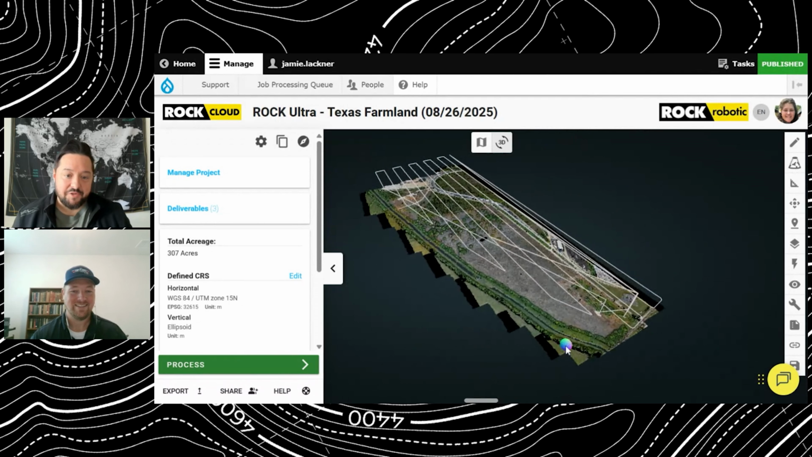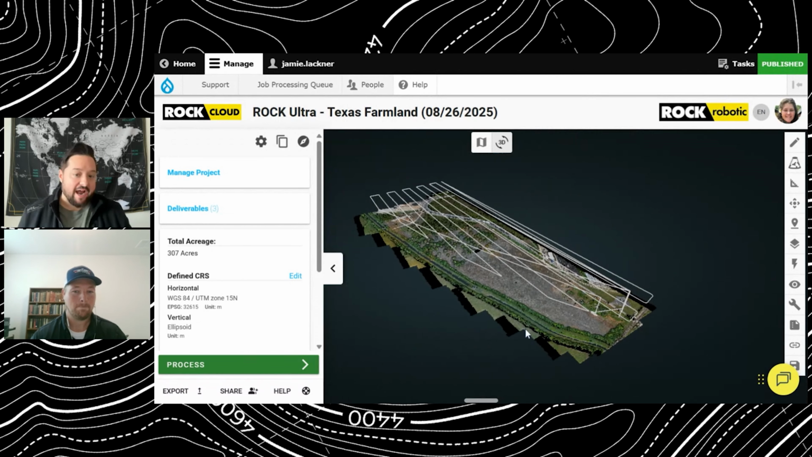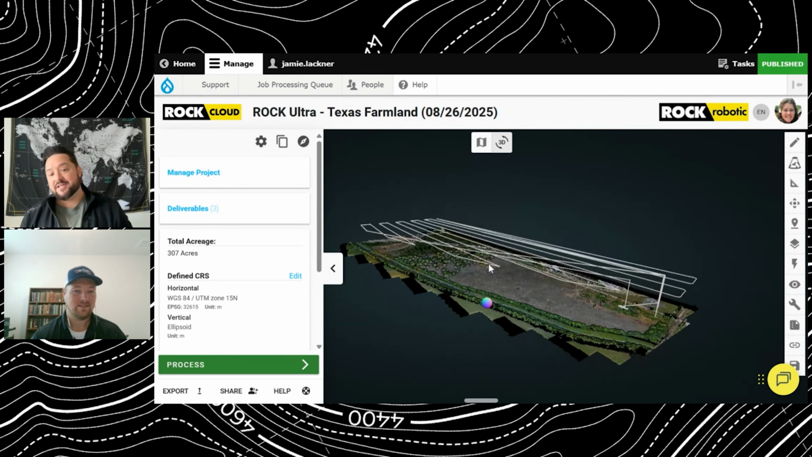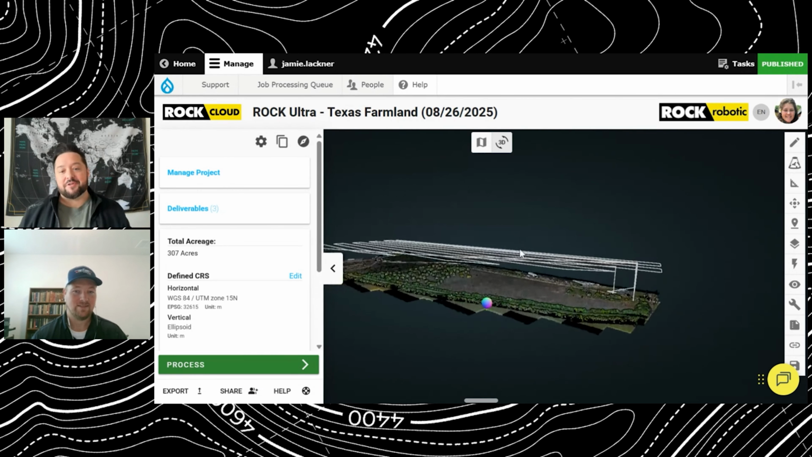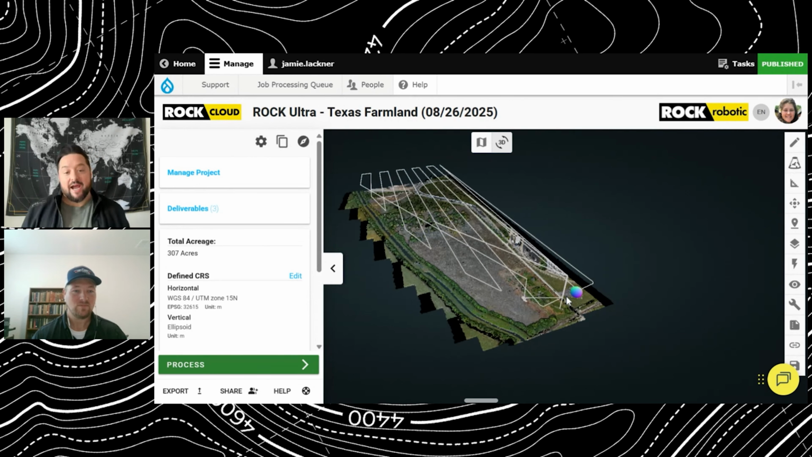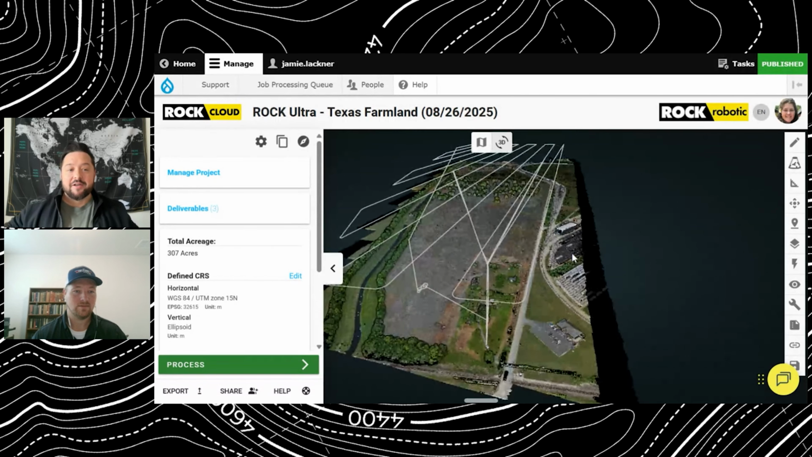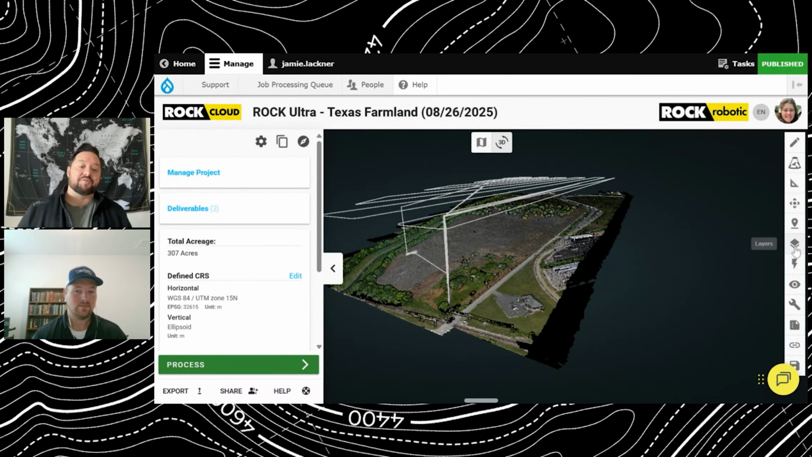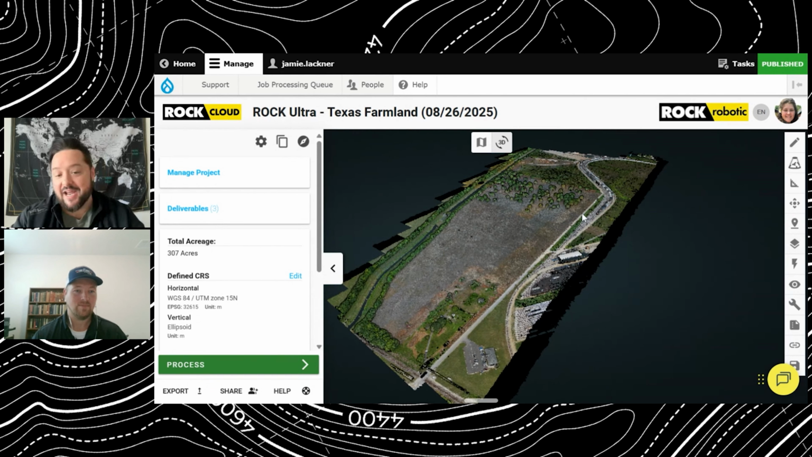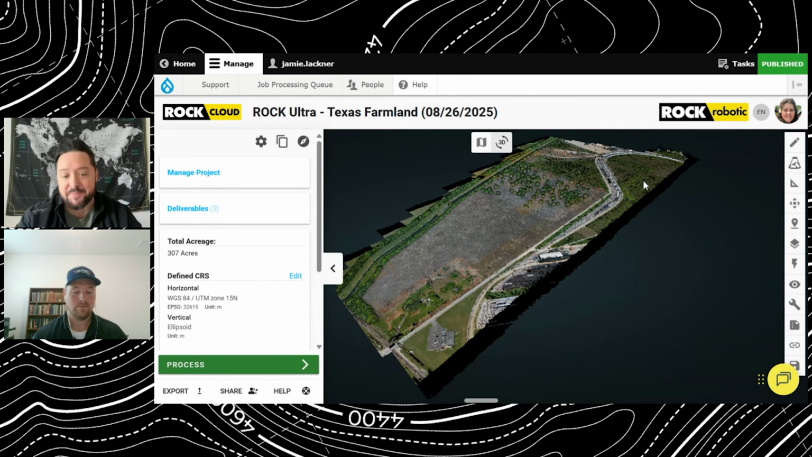Absolutely. What stood out to you about flying higher at those altitudes and not needing any kind of obstacle avoidance? I'm not sure if you necessarily needed it for this job, but speak to the confidence you had in being able to fly the unit higher, and what altitudes are you typically flying jobs at? Let's dive a little bit deeper into that aspect of the Ultra LiDAR system.